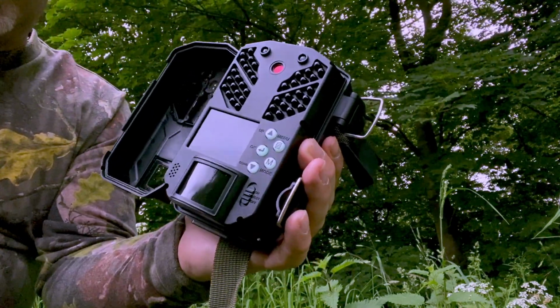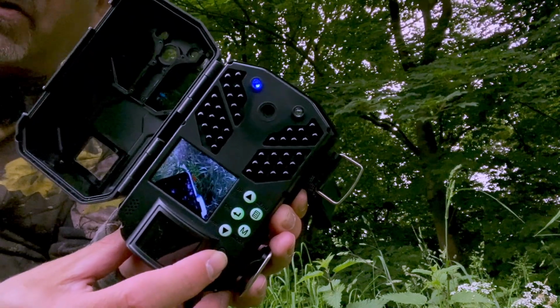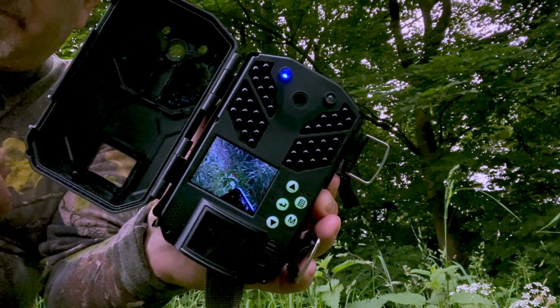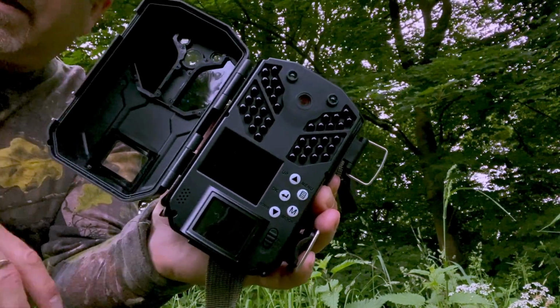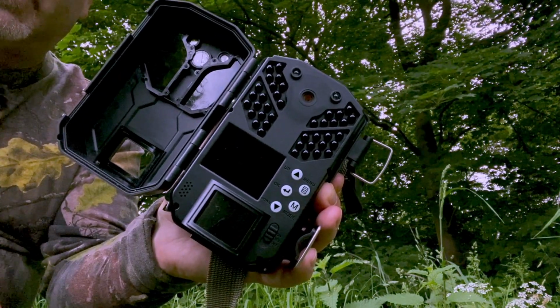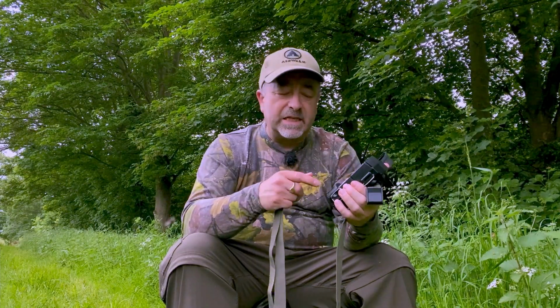Once we've got the settings done, it is as simple as just flicking it to the on. That's ready to record. It does a bit of a countdown, and then obviously we close the lid, and then we're ready to go, and that's going to be capturing anything that goes past, which is absolutely fantastic. There's plenty of settings in there.